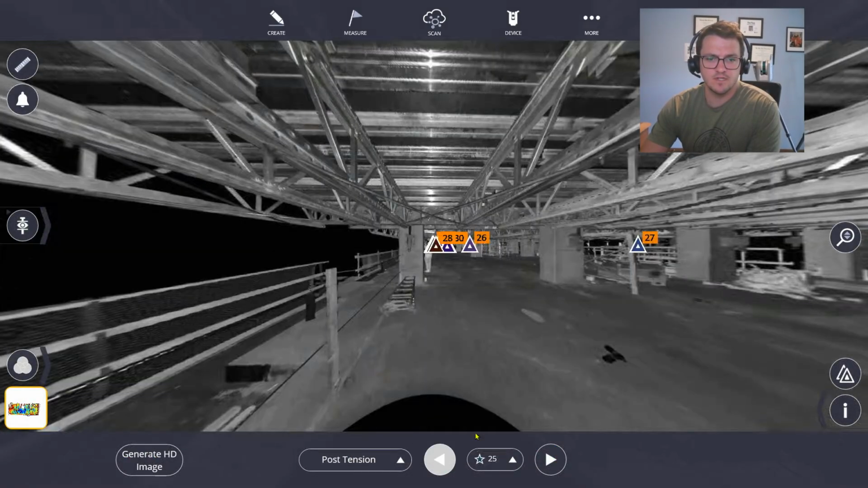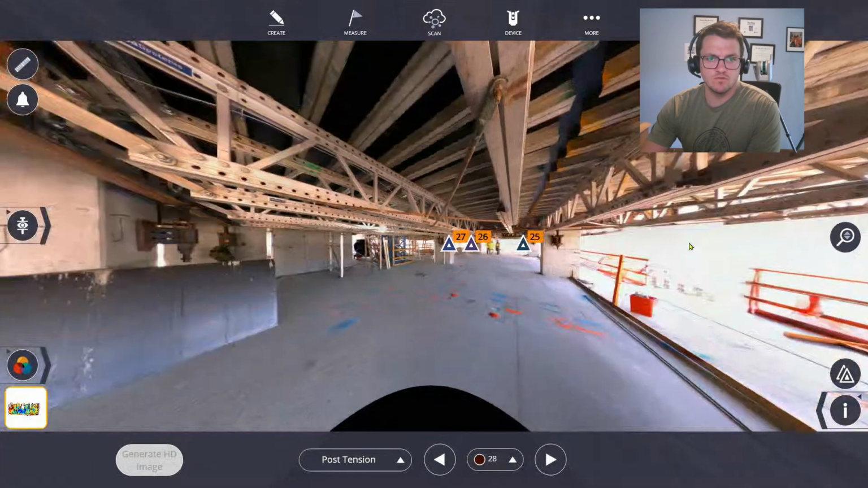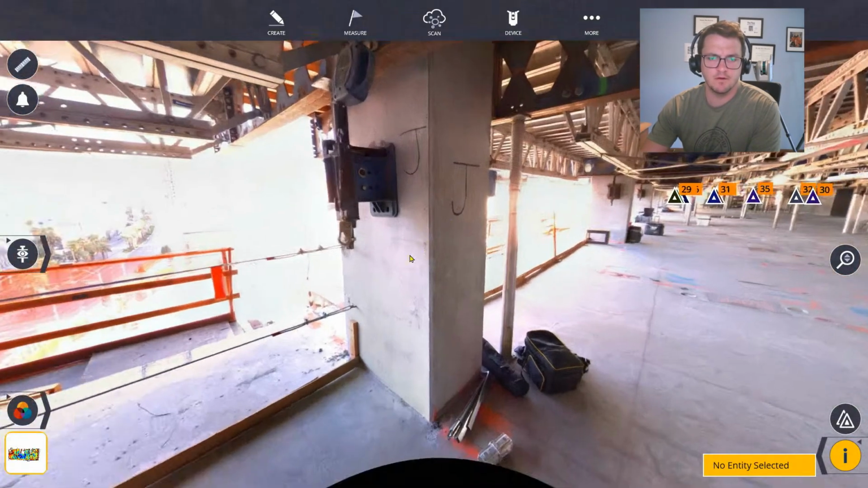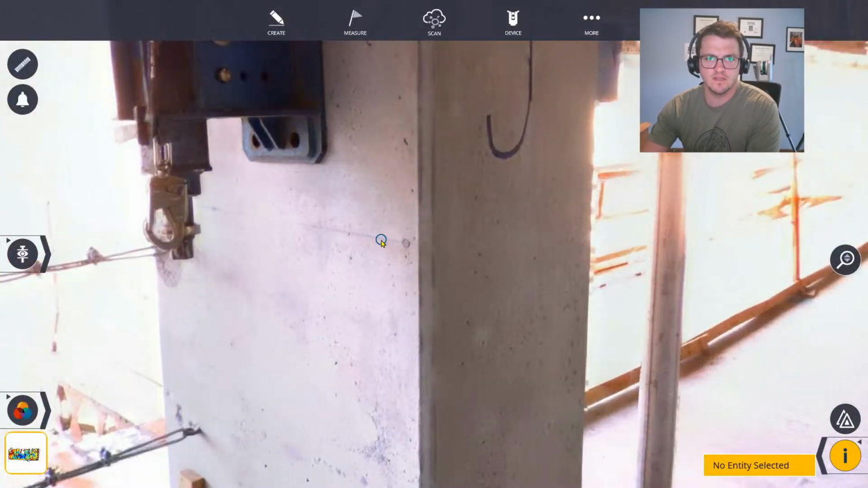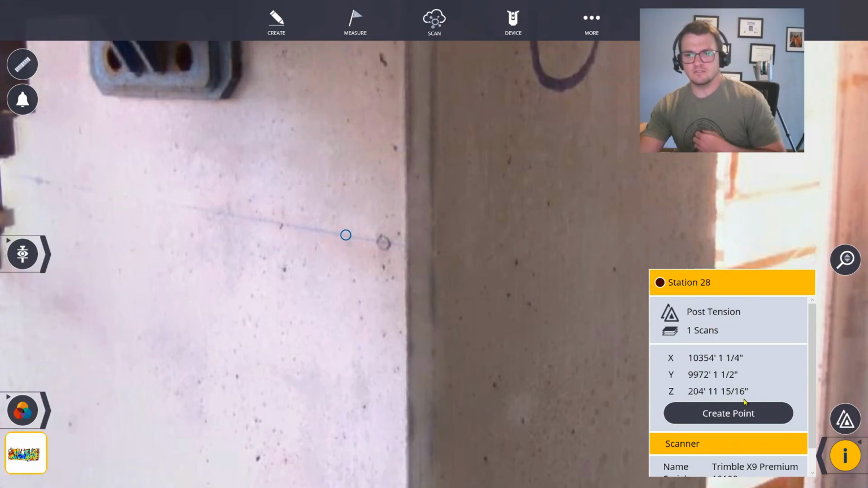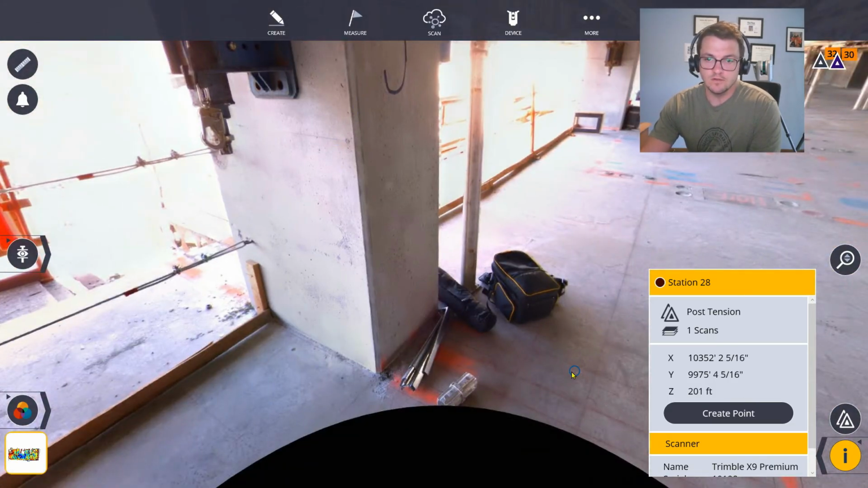If I go to the post tension and then I can switch to slab, I can change to the color view. Now it would be nice to have something a little bit better than this, but I have a reference elevation line that I can tie into. That's probably 204 at 11, 15, 16. So that's probably a 5 foot above a 201 elevation for that slab.